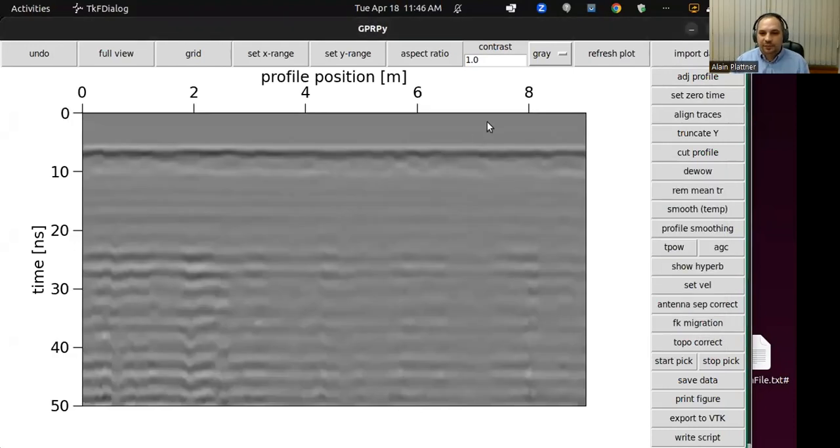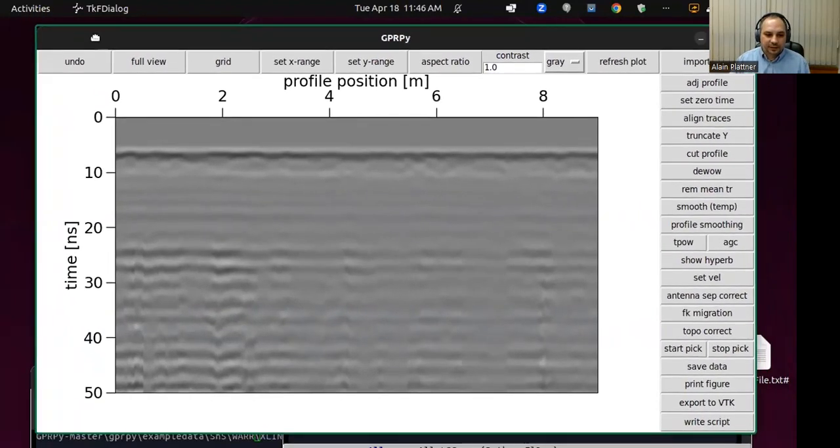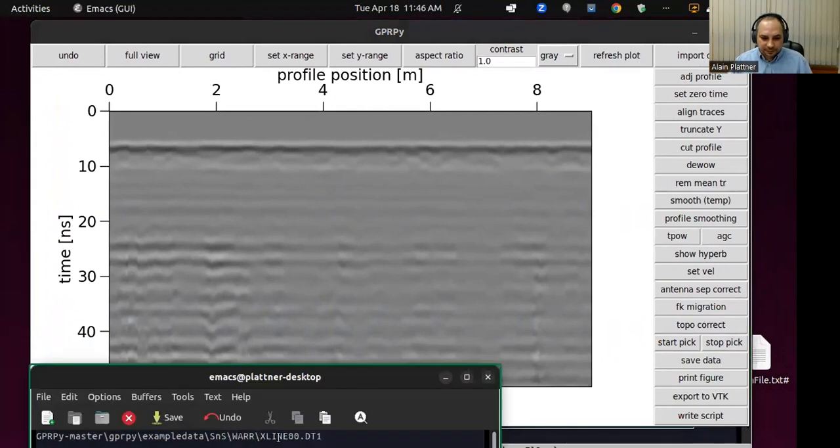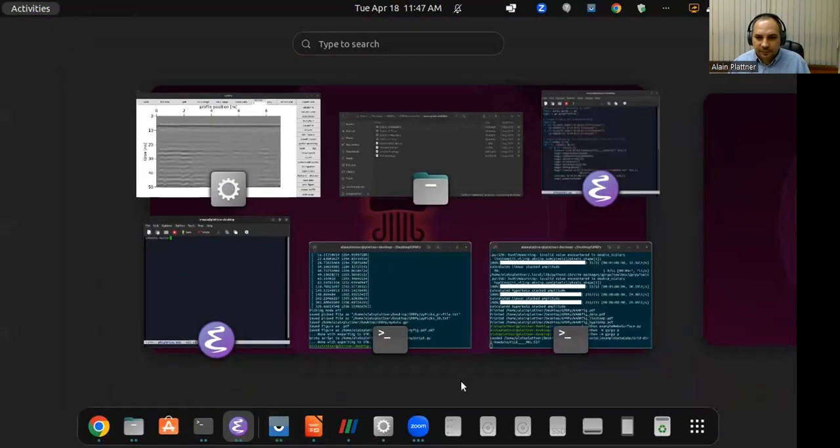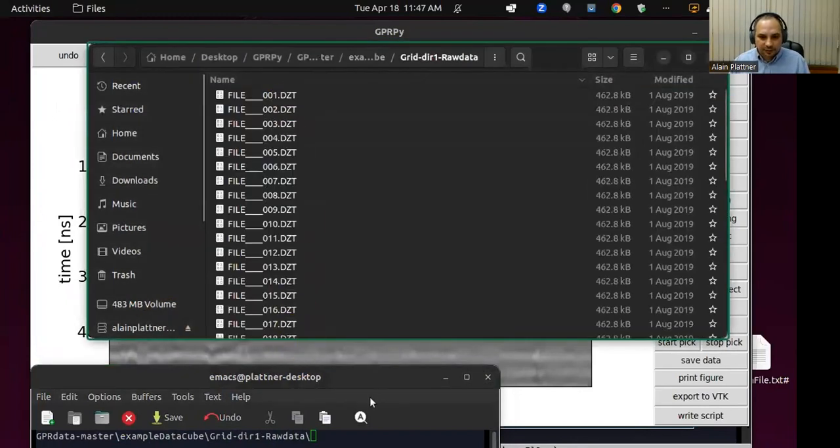Yeah. So some of the processing that I did, let me show again which file this is. This is now GPR data master, slash example data cube, slash raw data. And here, I think I just took the first one.